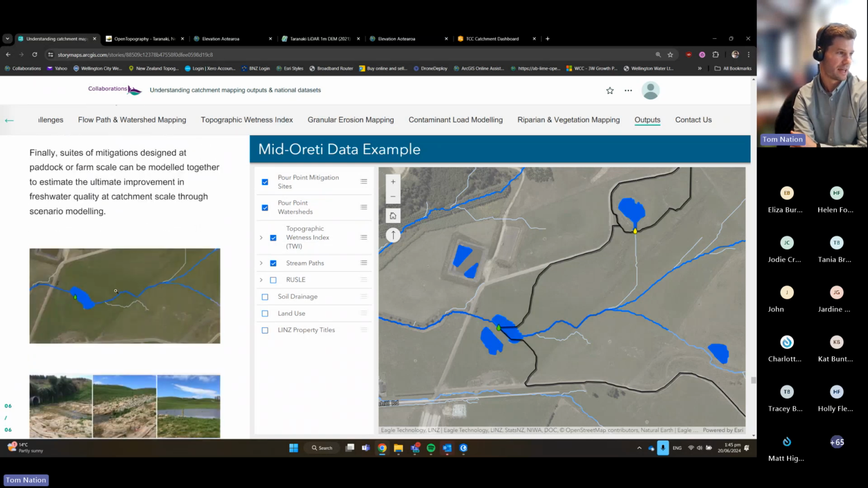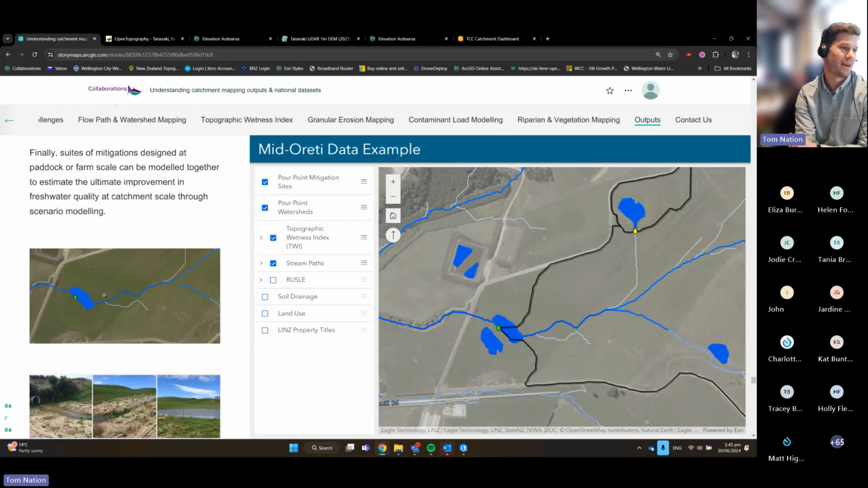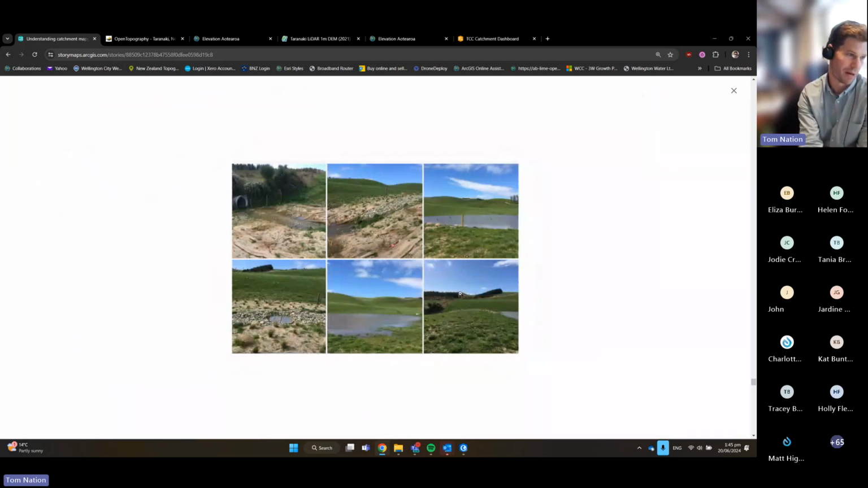So this is it here. This is our identified area of high flow accumulation, TWI. This is where we might want to put a device. And this here is at the actual device, the actual bund that's been put in on the ground there. So what was really cool in terms of our validation is just seeing this kind of work that's being carried out, and